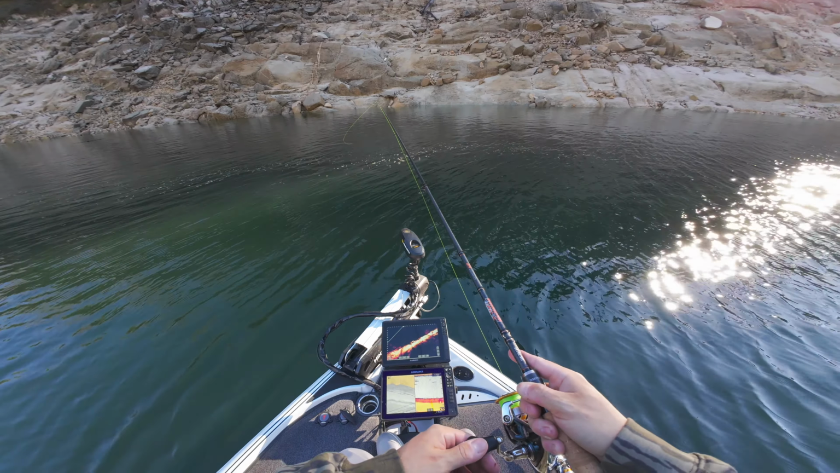Back the drag off just a smidge. Oh yeah. First bait we throw. I think we're on a little pattern here. Oh yeah, this is a good one, guys. Good one.